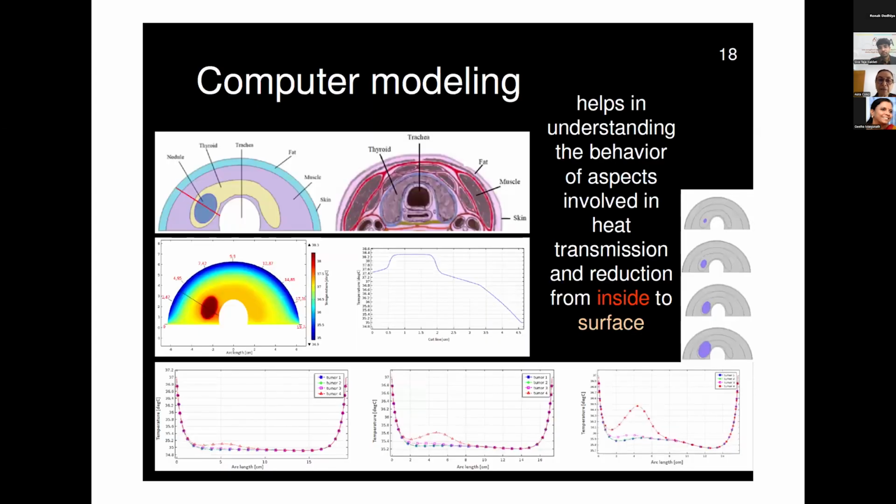So this is an example for this interpretation of what happens in this part of the body related to the neck of the person.